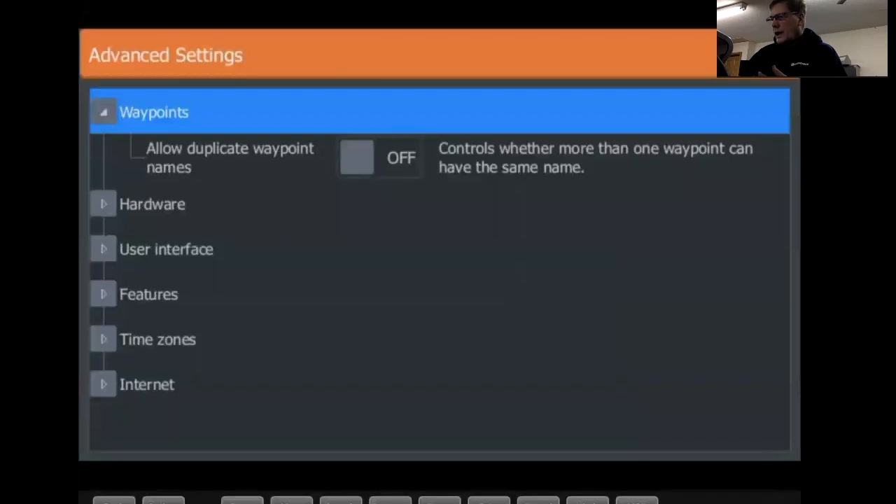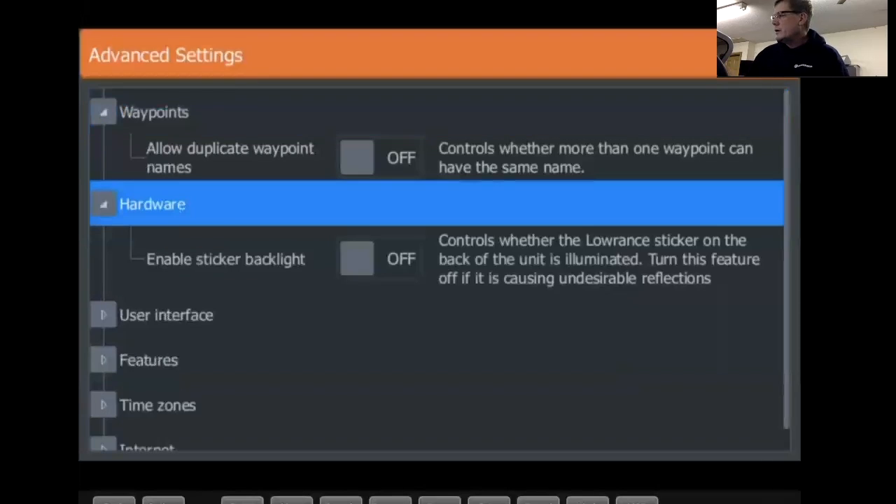If you turn it off, there's no chance of having a waypoint of the same name. So let's say you create a waypoint, and a little while later, you create another waypoint, and it's under the same name. You will then rename it or change the icon or something like that. I know mine typically comes default on. I turn mine off.